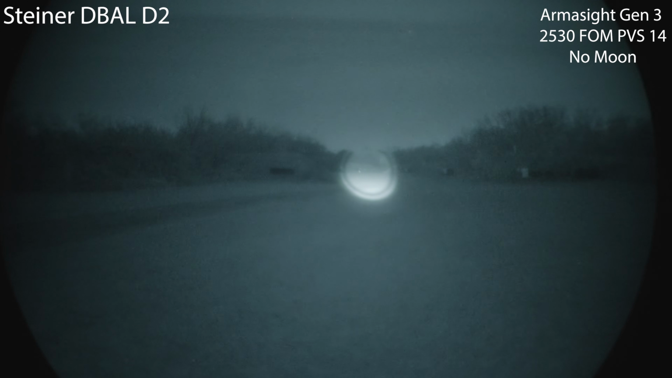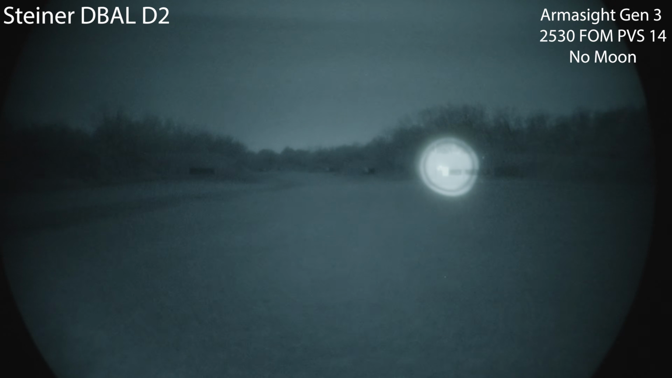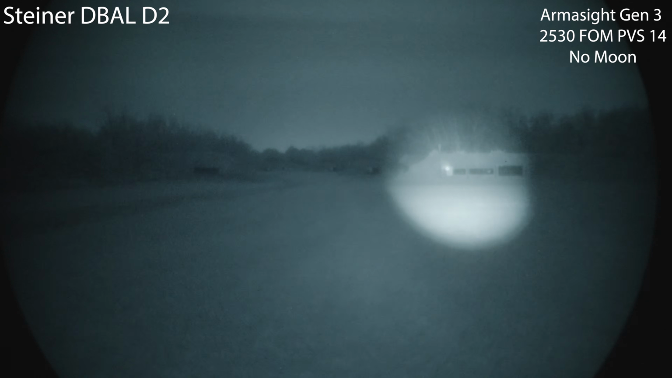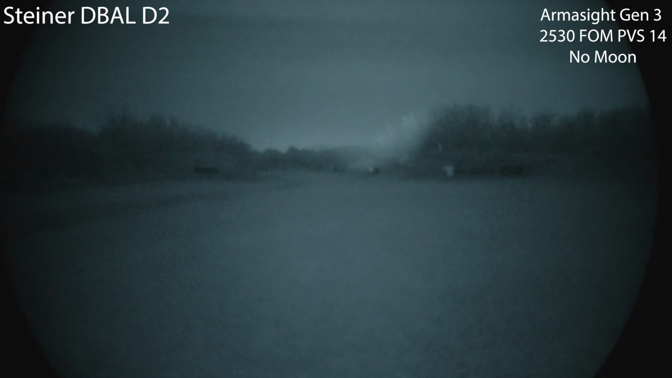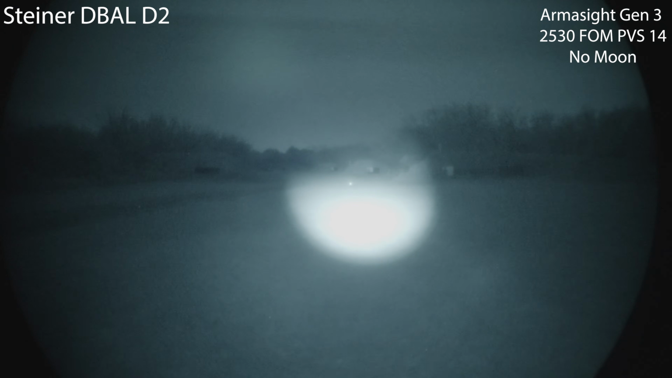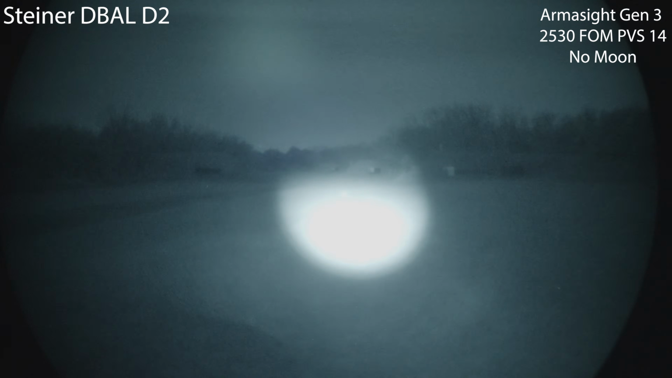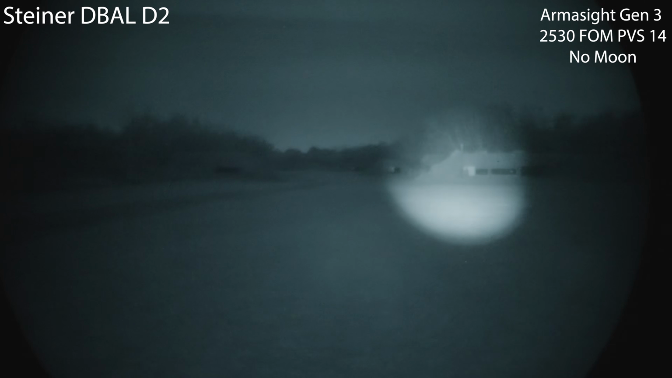Here's the 400 and 500. You can definitely make out that 500 yard target, and that laser's not blooming. So this is a pretty useful combination. It's going to absolutely overpower at 100, so you'd want to dial that back, get it more usable. Not too bad there. Adjust the PVS-14 gain. I think I'm a little hot right now. So pretty usable at 100.